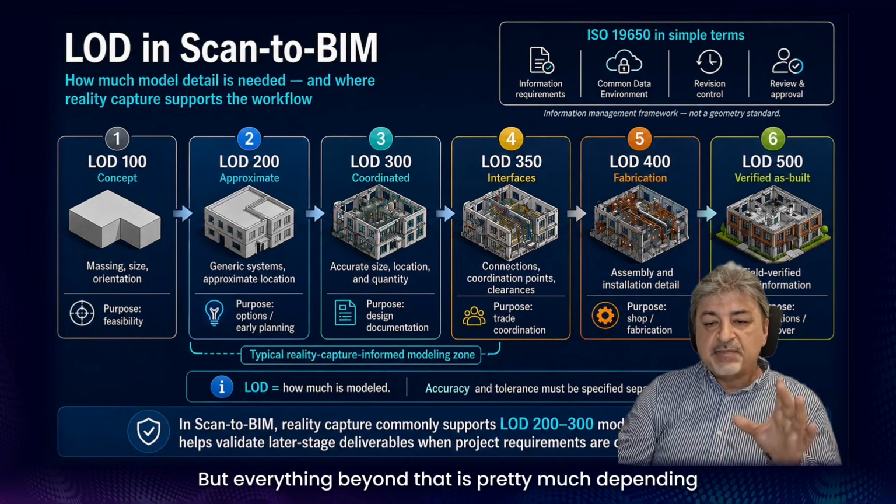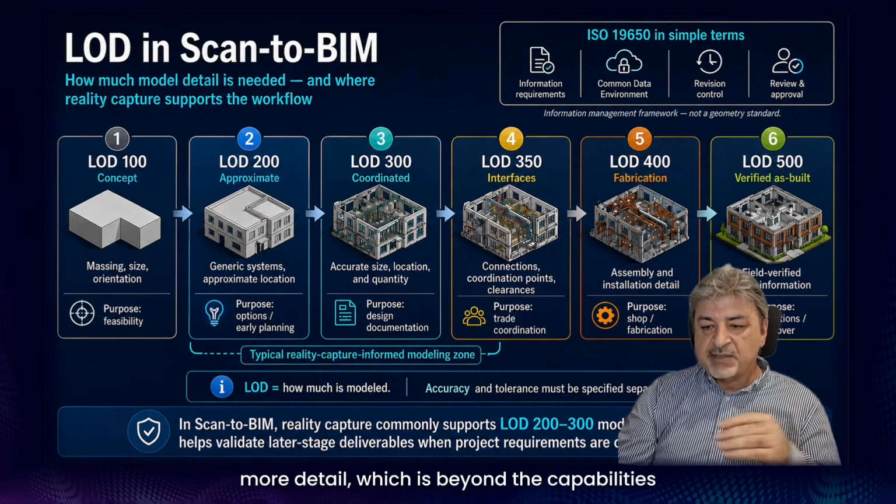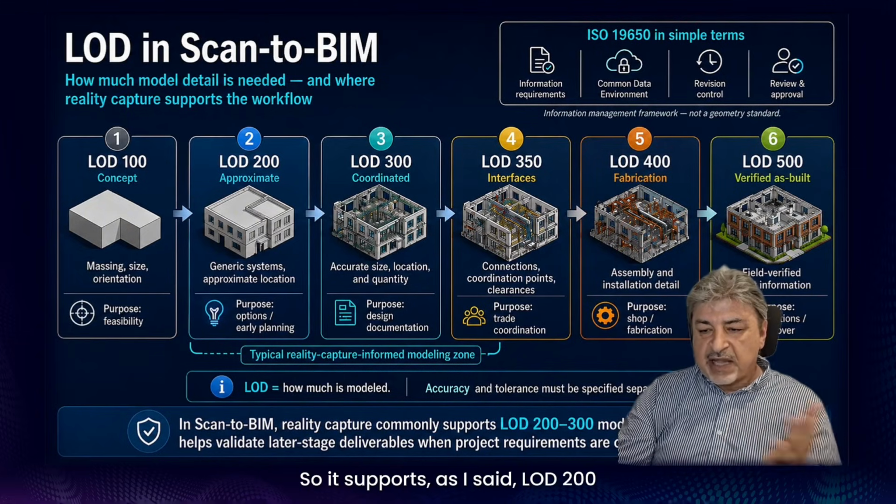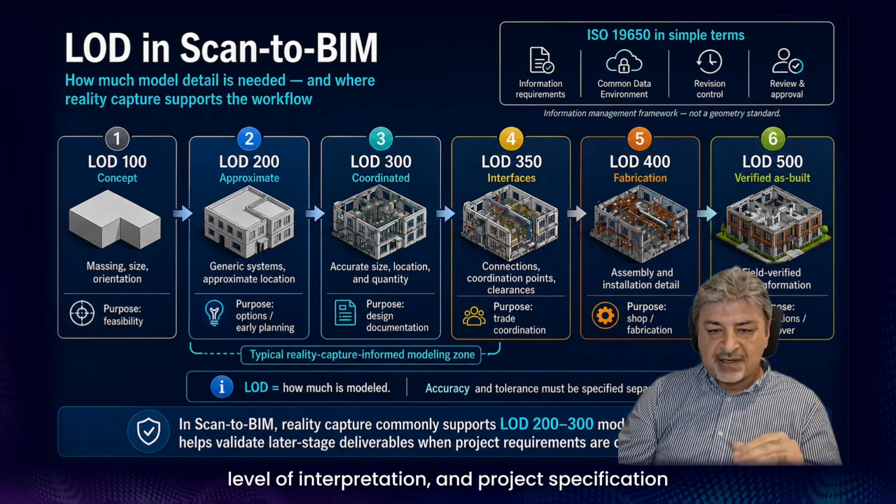Everything beyond that depends on more office work to build up LOD 400 and 500 in terms of more details, which is beyond our capabilities or instruments. So it supports, as I said, LOD 200 and 300 modeling, depending on the required accuracy, level of interpretation, and project specification.